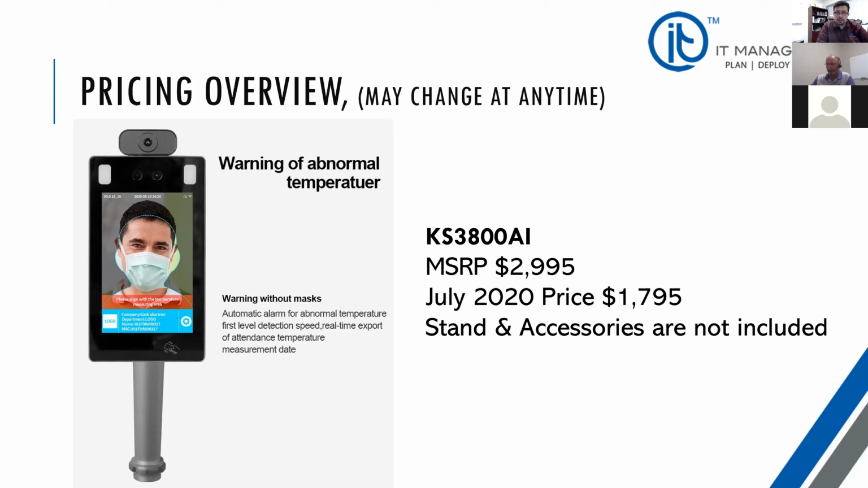As we are getting these products directly from the factory, we need to be aware of the fluid situation that may increase or even decrease the price. However, it will be safe to look at these prices right now for July and do your budgetary assessment of what you're looking at.